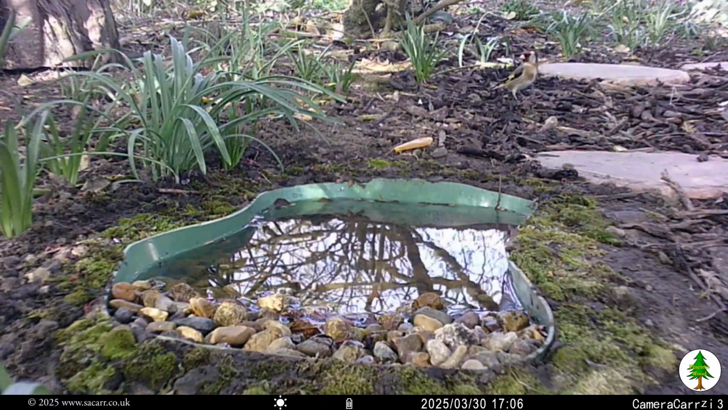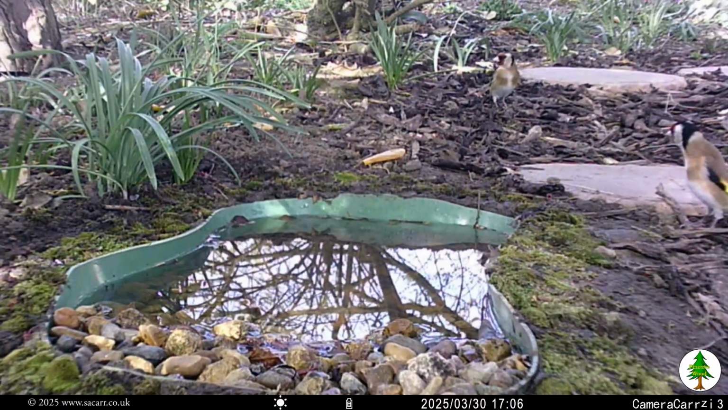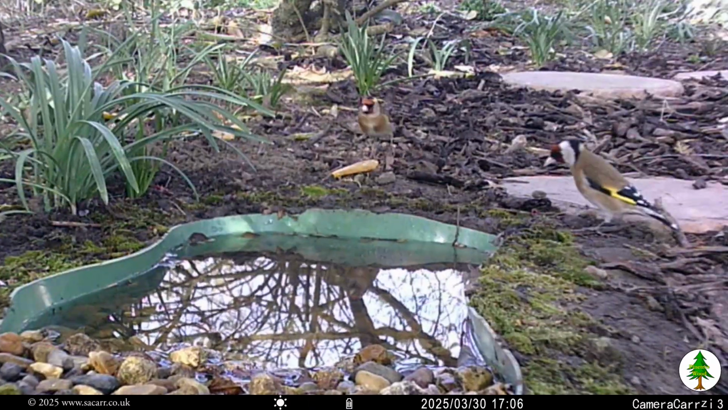The goldfinches were back again at the end of the afternoon, with the last bird at the pond being the jackdaw at 6:30.